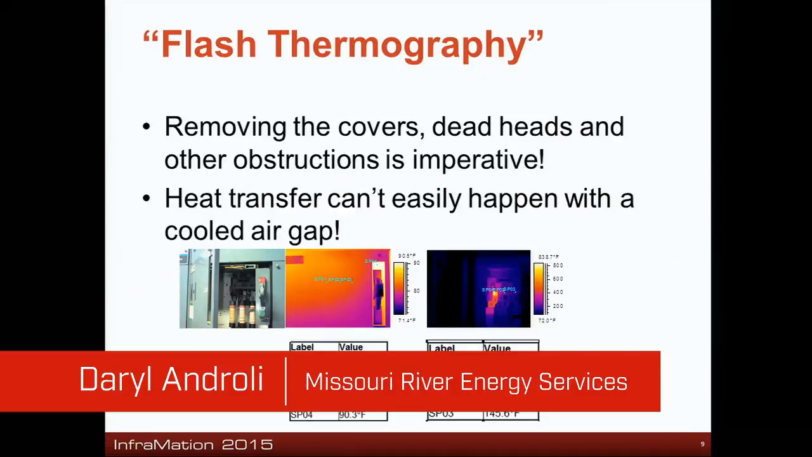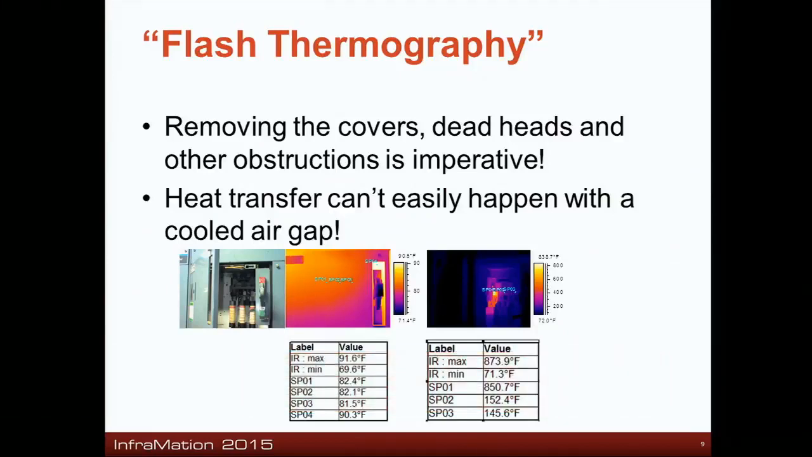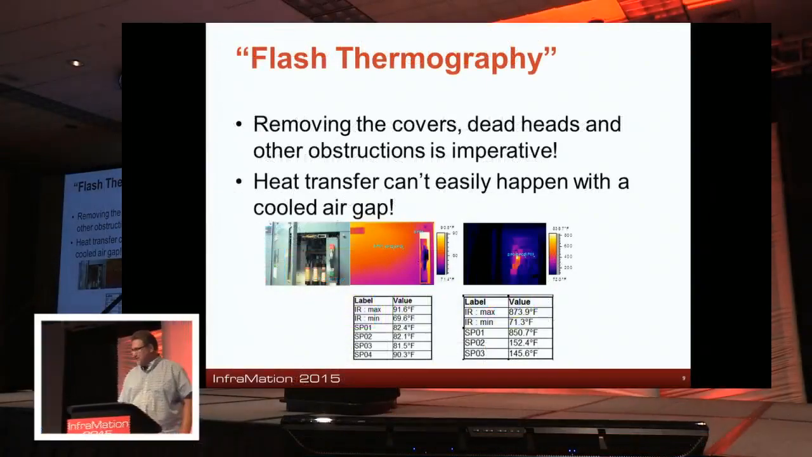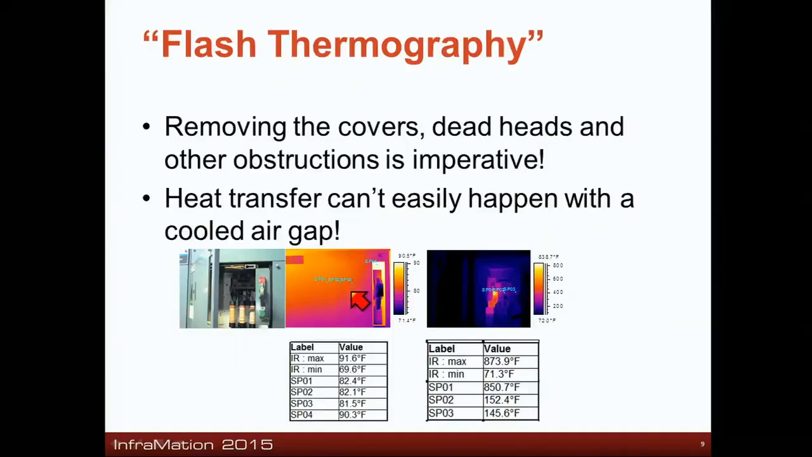Removing the covers and the deadheads and other obstructions is imperative to getting good infrared image, and heat transfer can't easily happen with a cooled air gap. If you look at this first image here, you'll see just a visual image. If you look at my next image, that's actually a closed door image of this, the image from the outside.